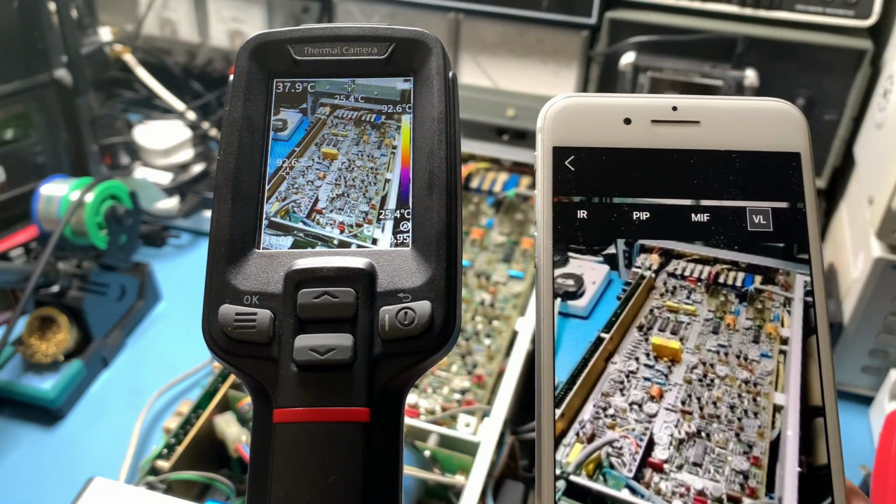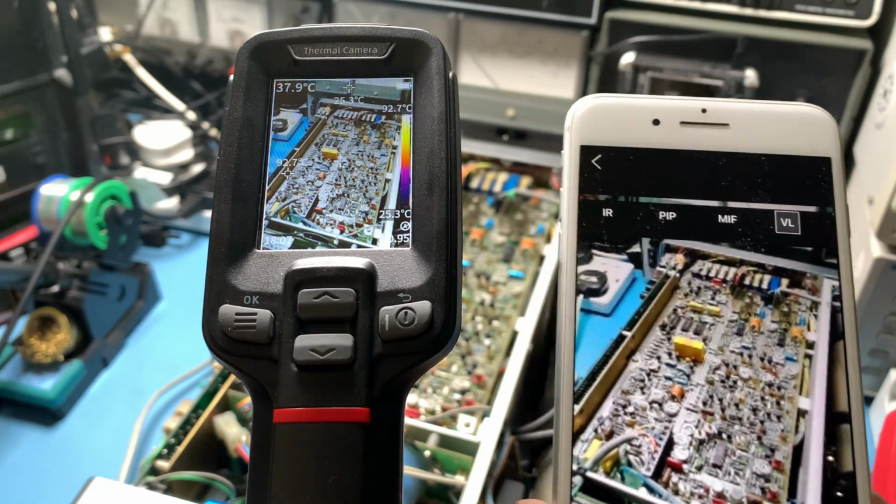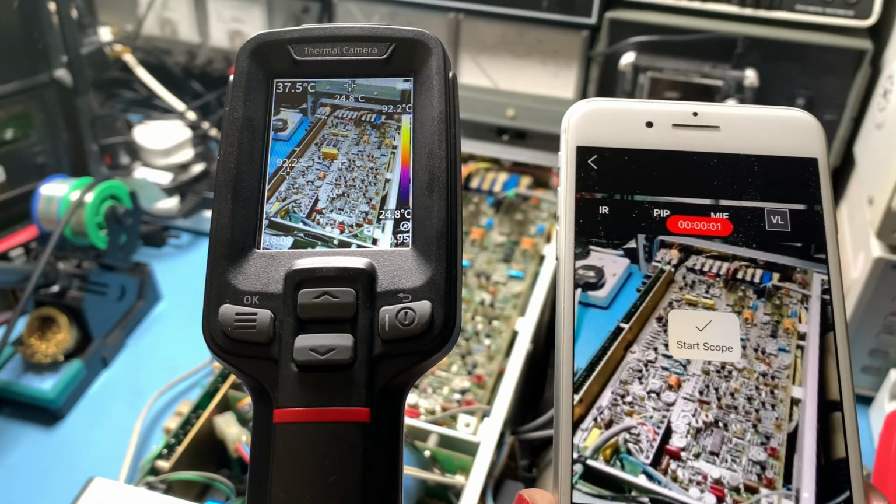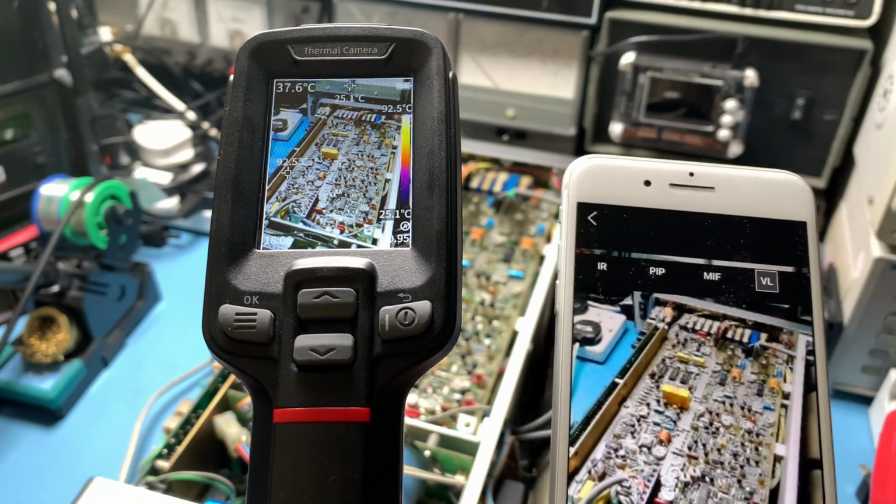There you go. And I can take a photo on my phone if I want that stored on my phone, or I can still take a photo on the camera. So that's pretty cool. And I can also take video on my phone as well. There you go. And then you can save that video. That video is saved straight on your phone. That's pretty cool. I quite like that.